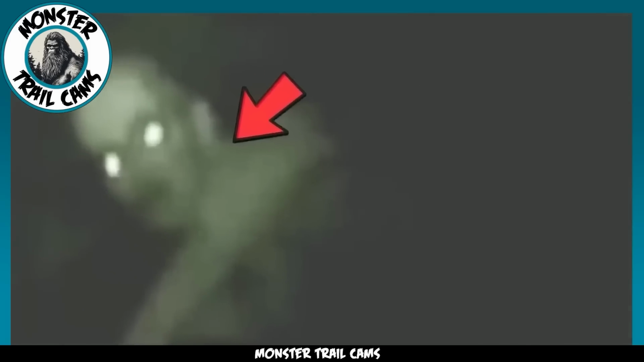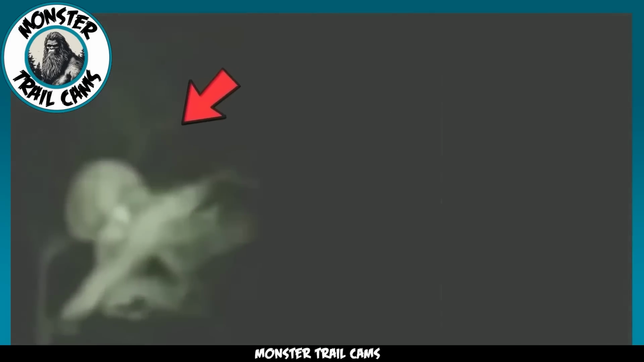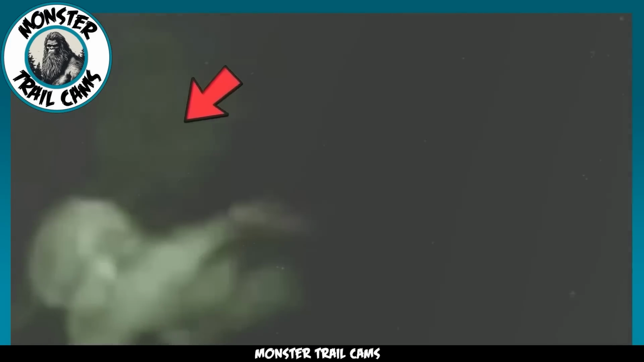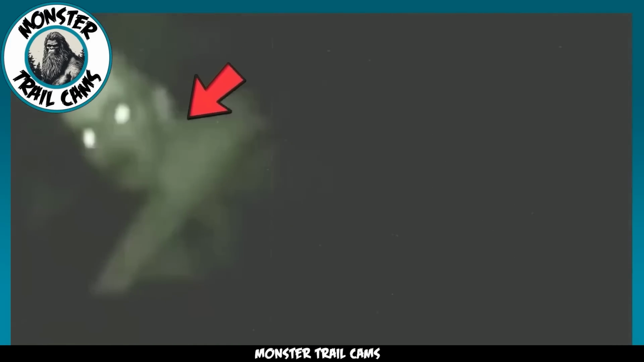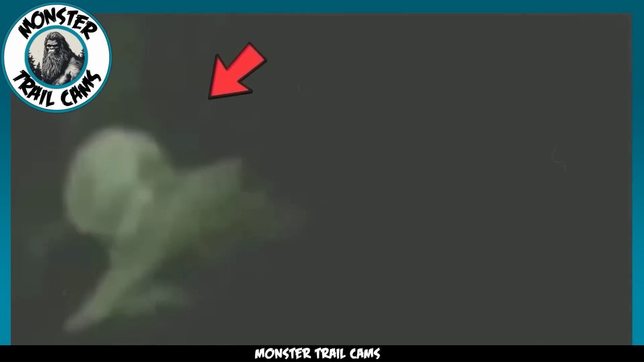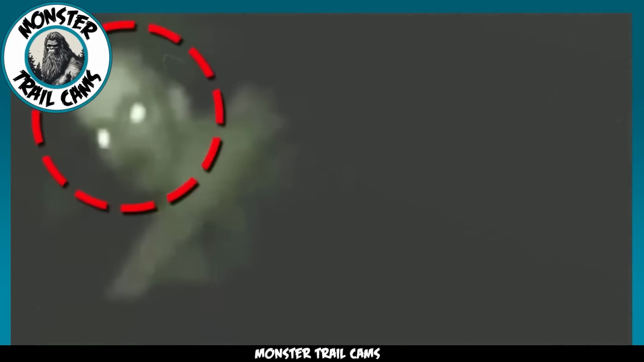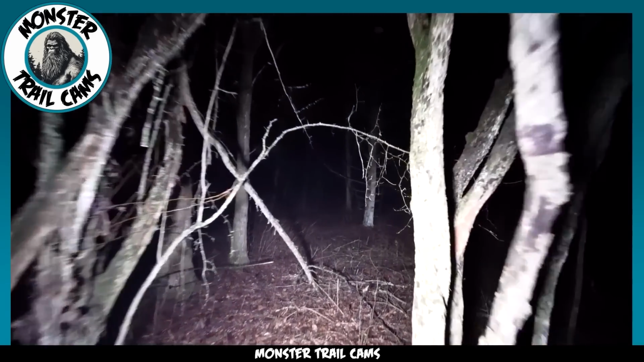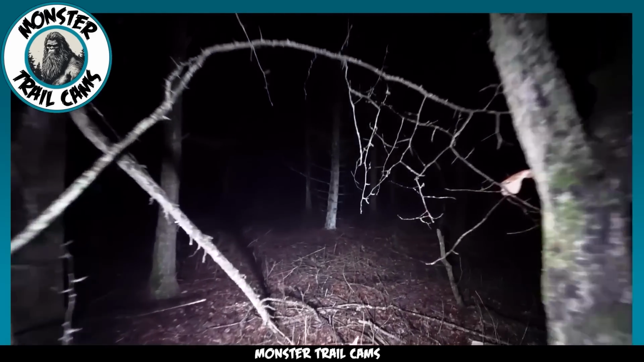Glowing with an otherworldly luminescence, these peepers reflected the camera's flash, confirming that this creature was a creature of the night. No doubt about it. It's what paranormal enthusiasts call a crawler, a creature that primarily prowls in the darkness and thrives on fear. And trust me, folks, encountering one of these abominations is not on anyone's bucket list.